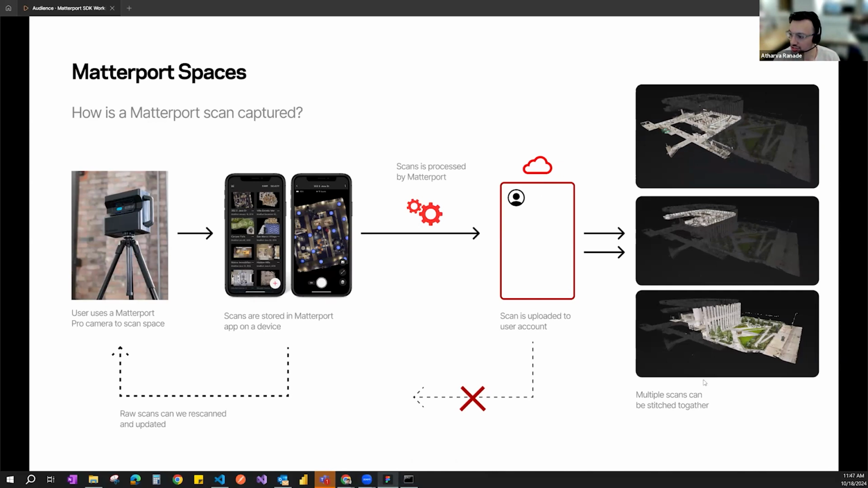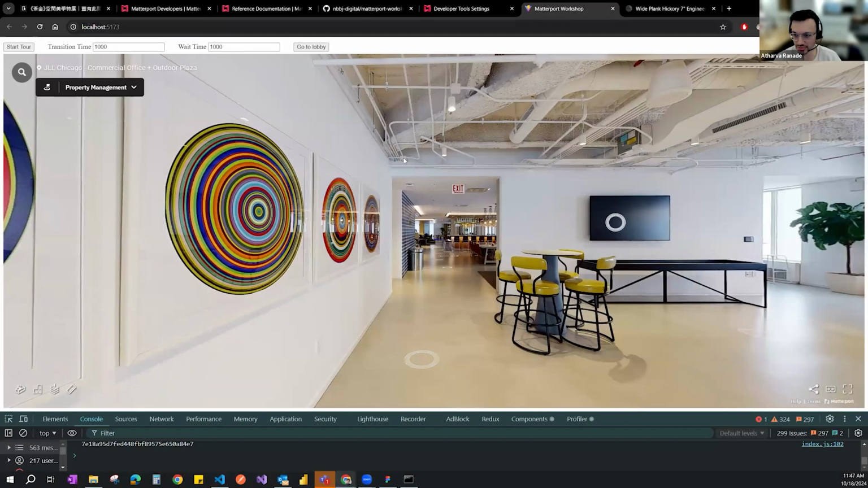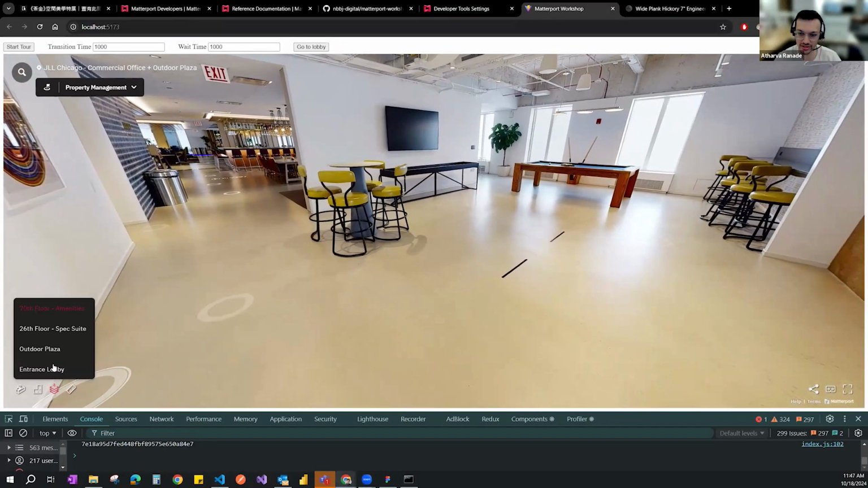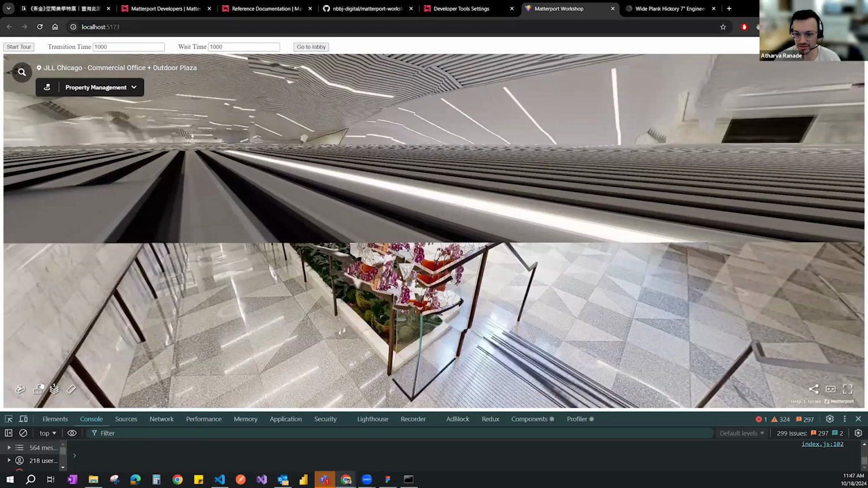And then when it's stitched, you could have more than one scan that is stitched together. So for this example that we're looking at, each floor was one scan. Each floor had its own file, and then Matterport stitched each floor together. And that's what gave us these floors that you see over here. So the entrance lobby was its own scan, which you can see. Best to see it in 3D.